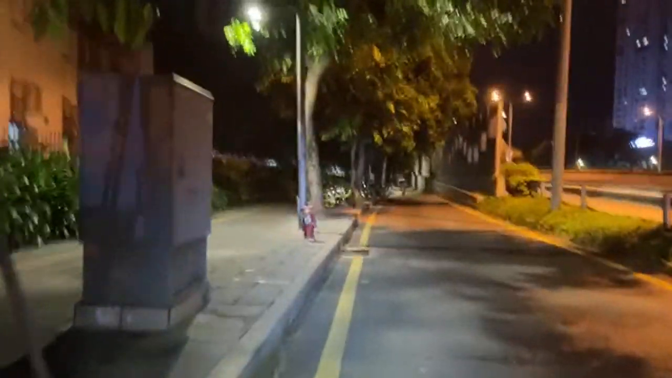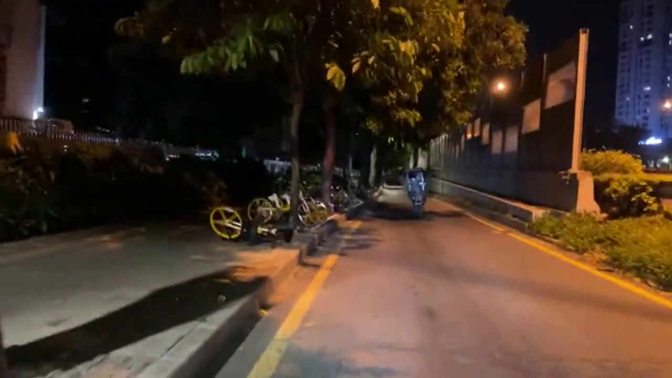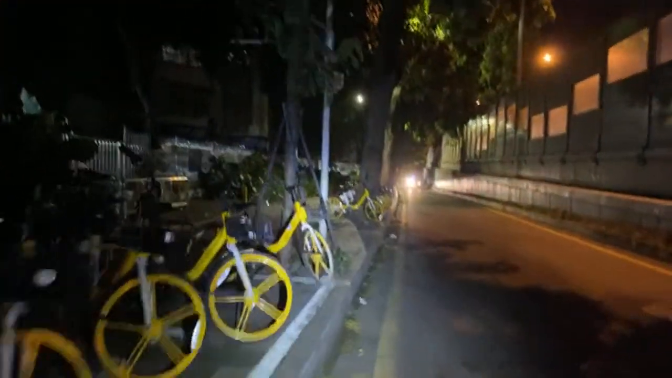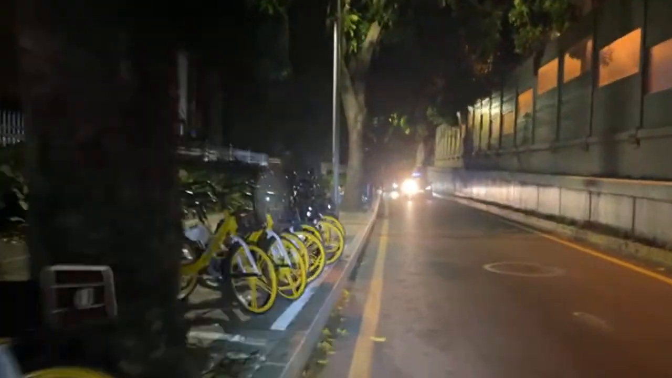Over here is where I would be running, and where the taxi is turning out from is an underpass, and that's where I will be turning as well.